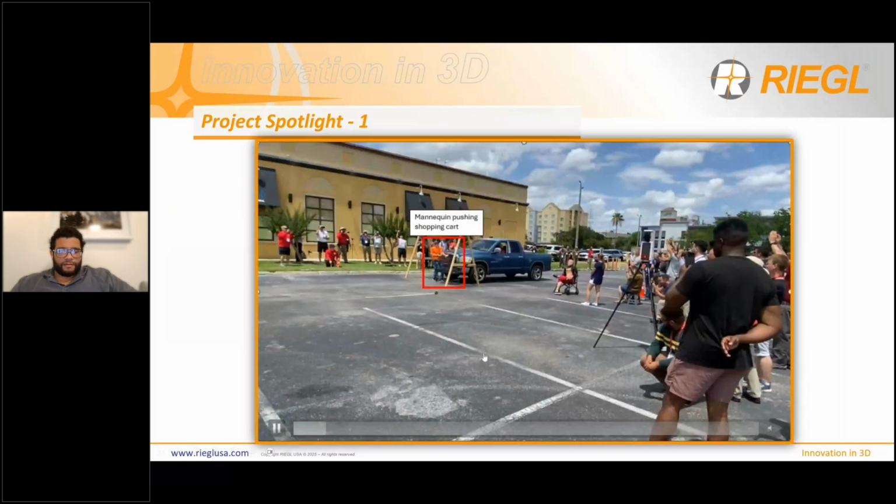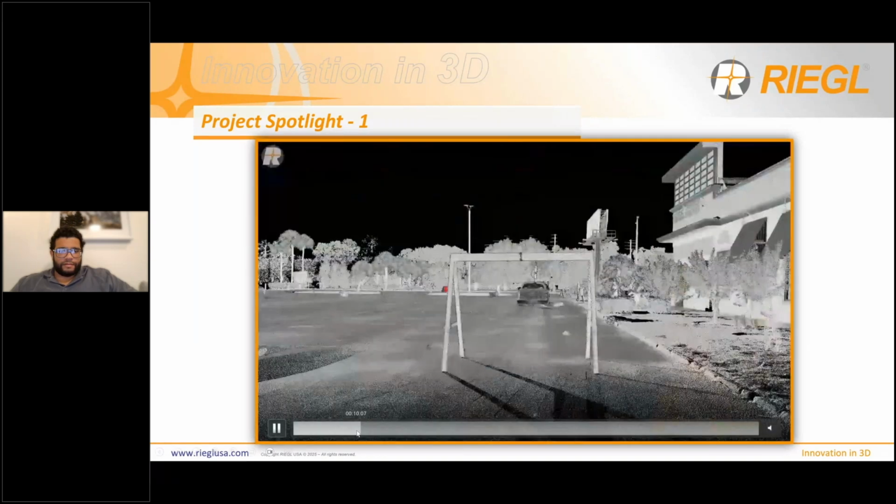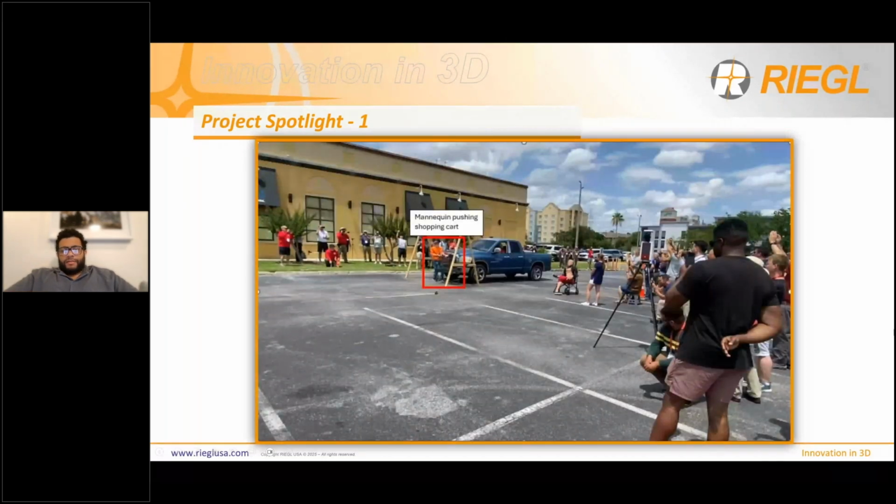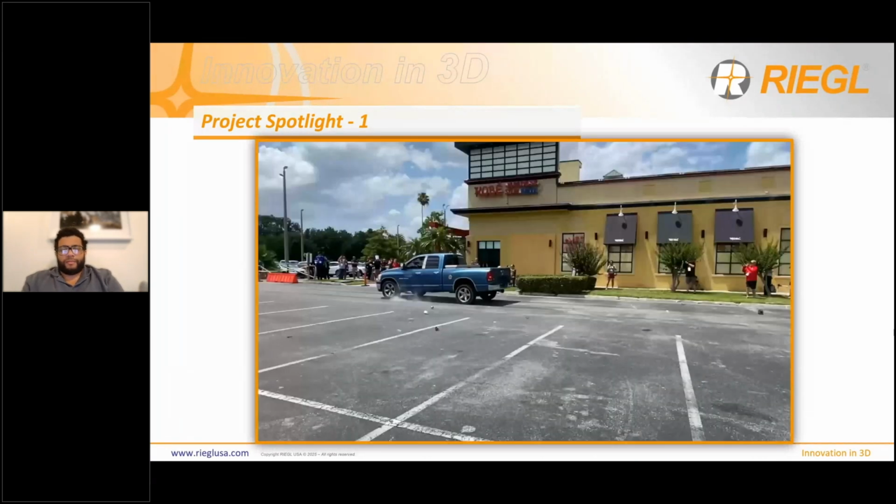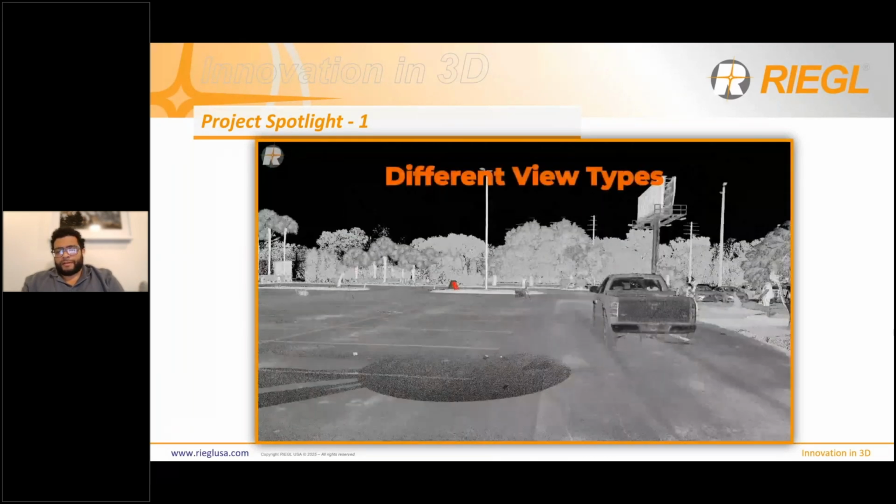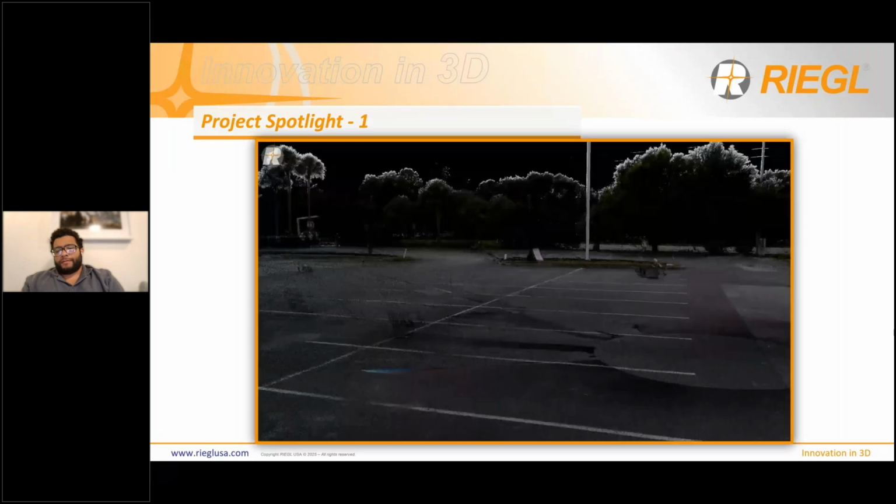Oh, this video is kind of going pretty slow. See if maybe, okay, there we go. So it's just a truck hitting a mannequin. And what I'm going to show off here is just different view types and different measurement tools. So this is one of the reflectance views, and then going back to the true color view, just to look at certain things. You see the measurements there.